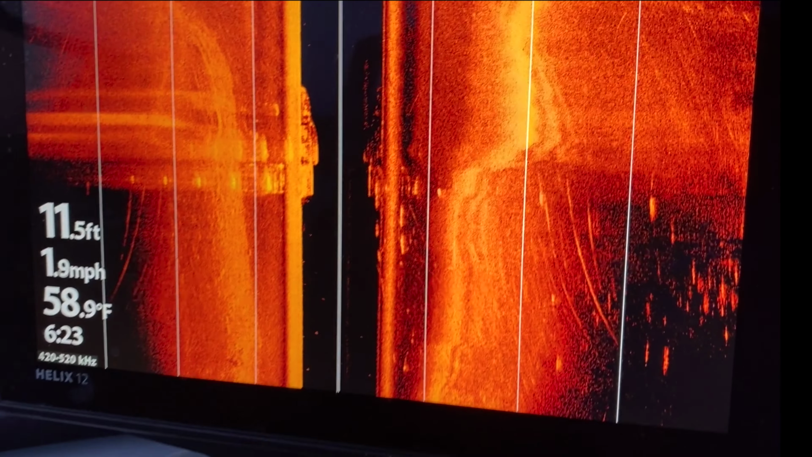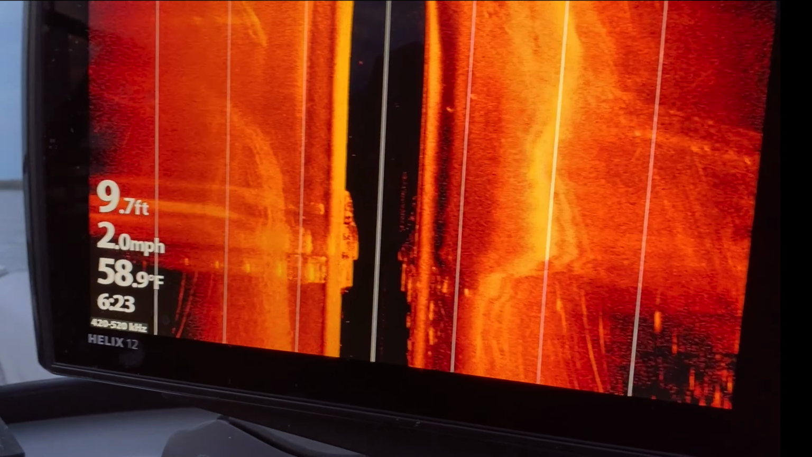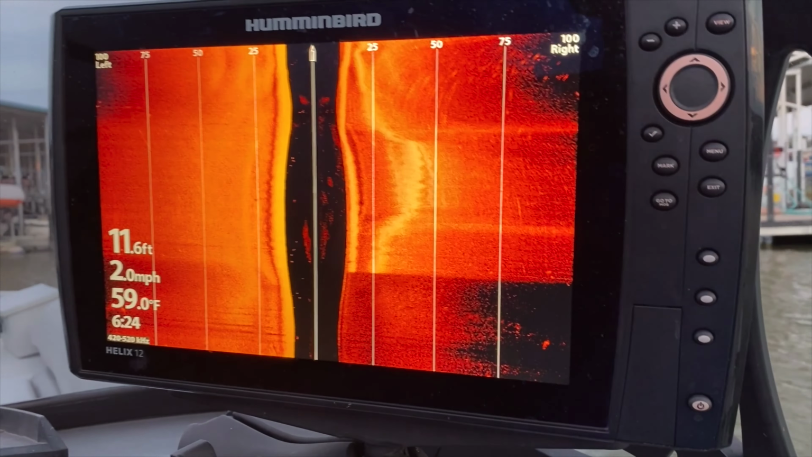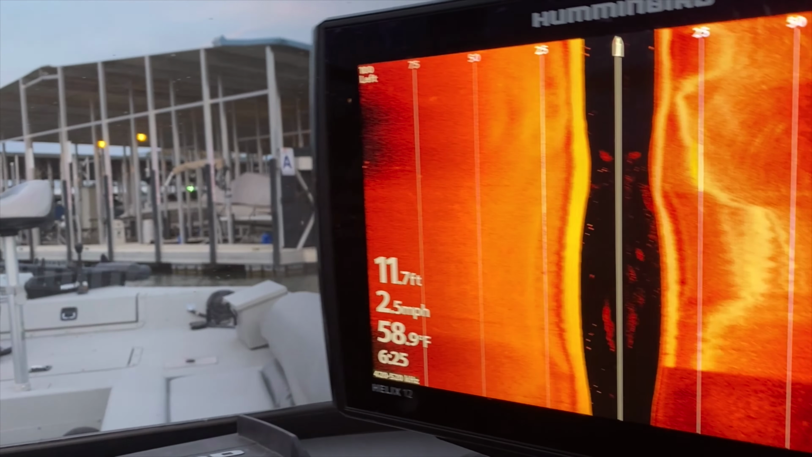Now, there, that is either a Toyota Tundra or a Toyota Tacoma. For some reason, I think it's either right on the corner of this dock or right underneath that dock.